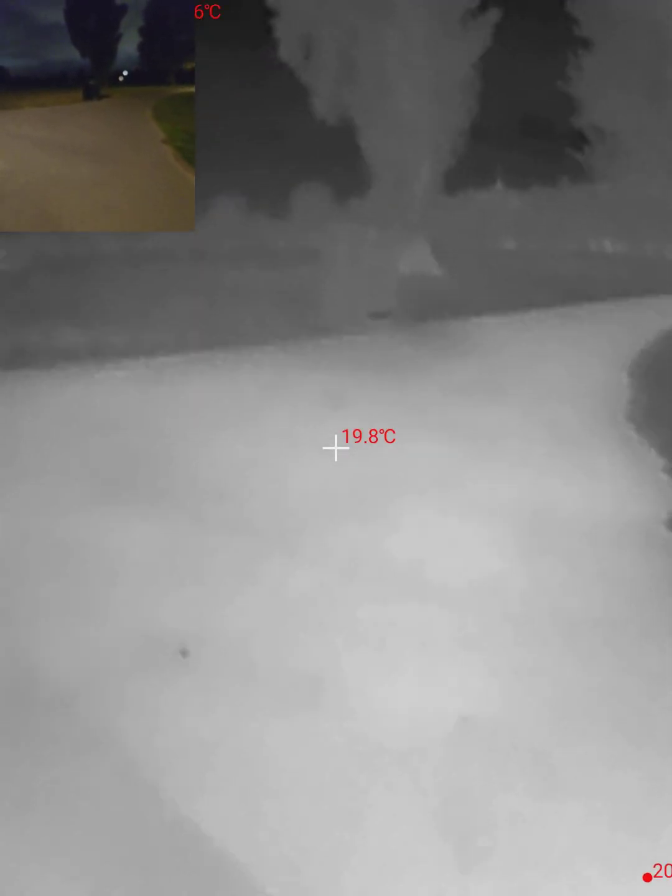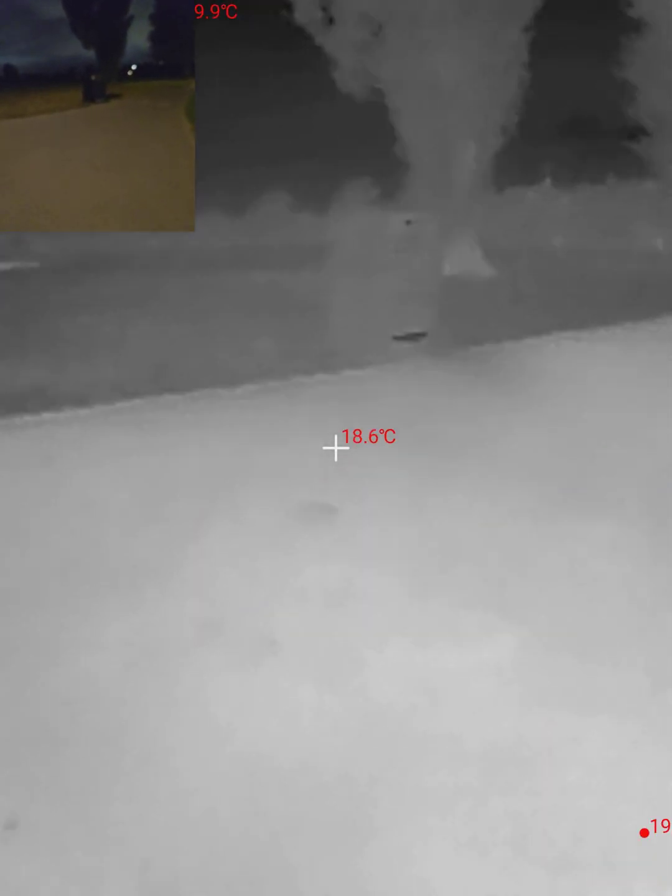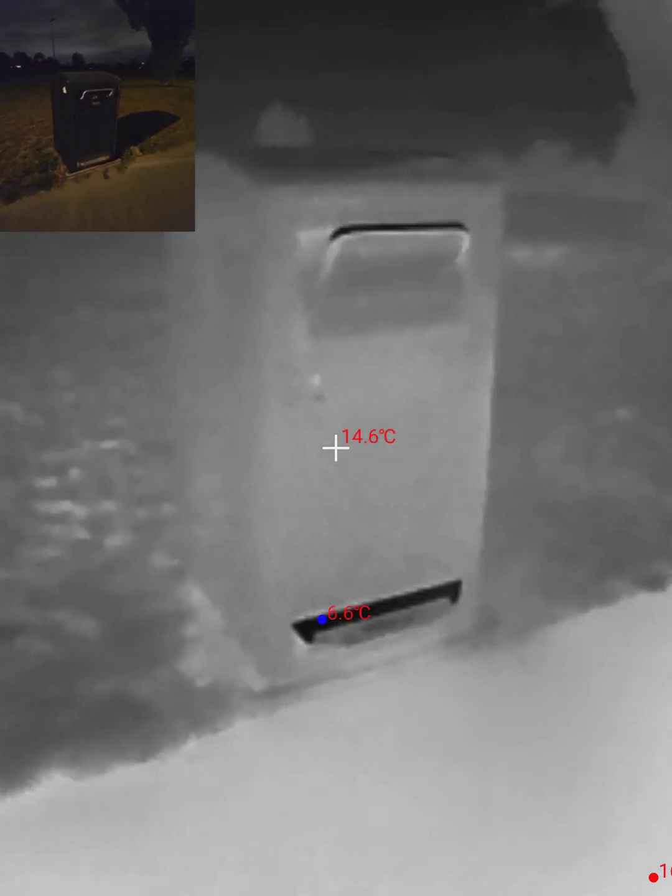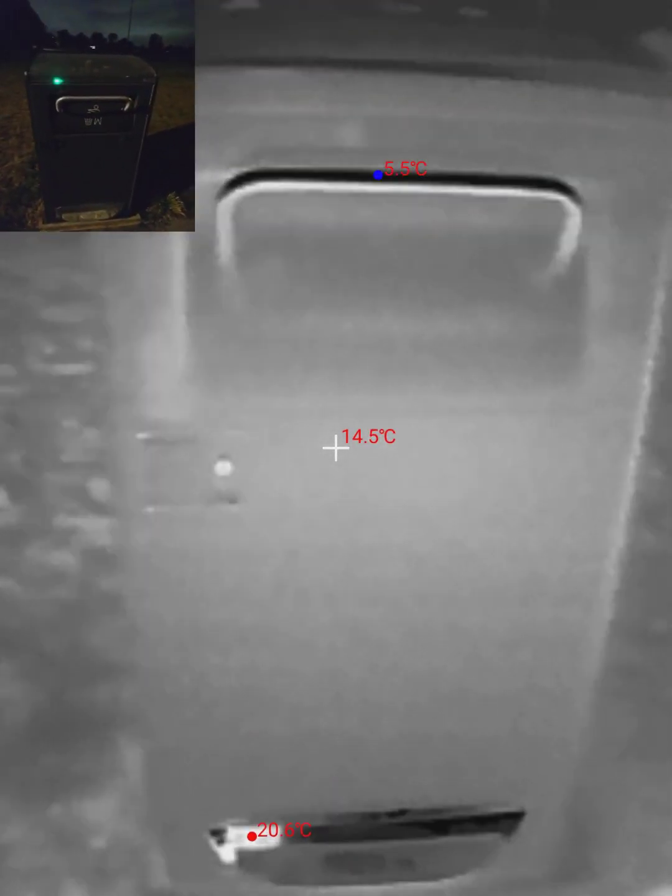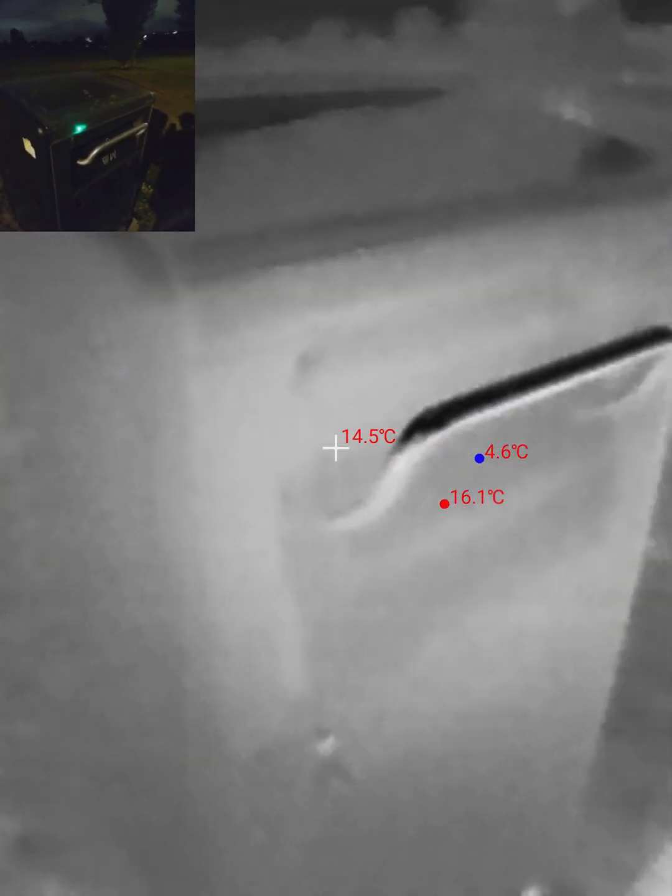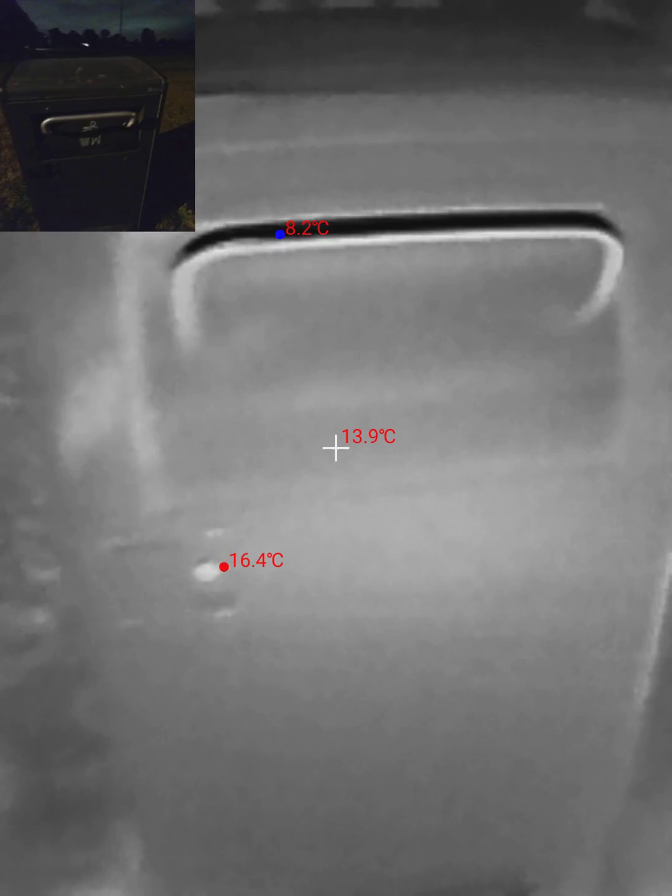Okay, now this is going to be really interesting. So let's have a look at this bin here, because this bin has a flashing light. So this is doing something. Apparently, not a lot though. So that's probably pretty efficient. I think there's a solar panel on the top there, so that might be interesting. It might have different thermal properties during the day than it does at night, because